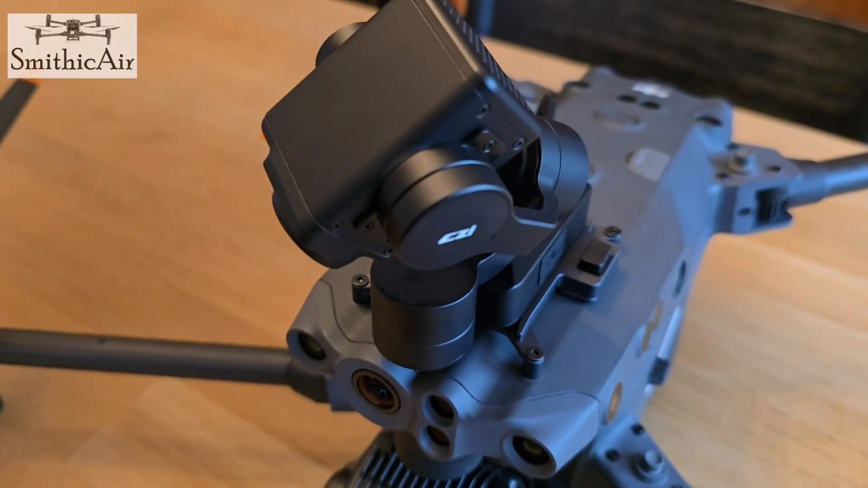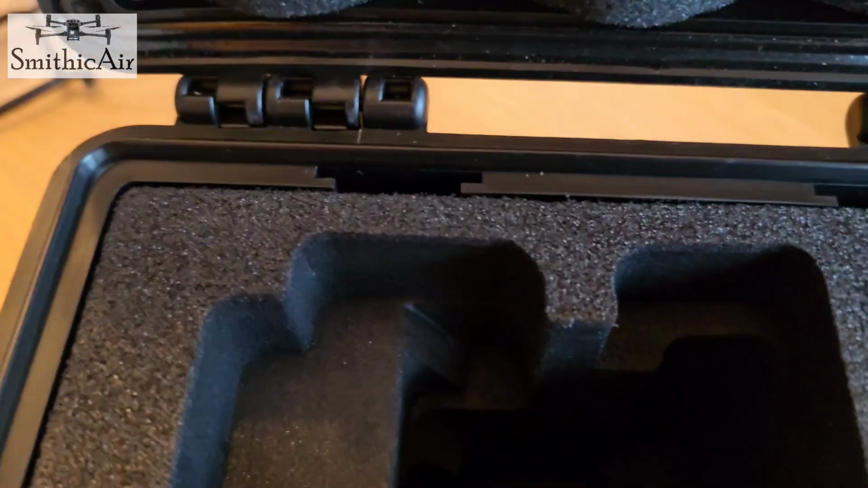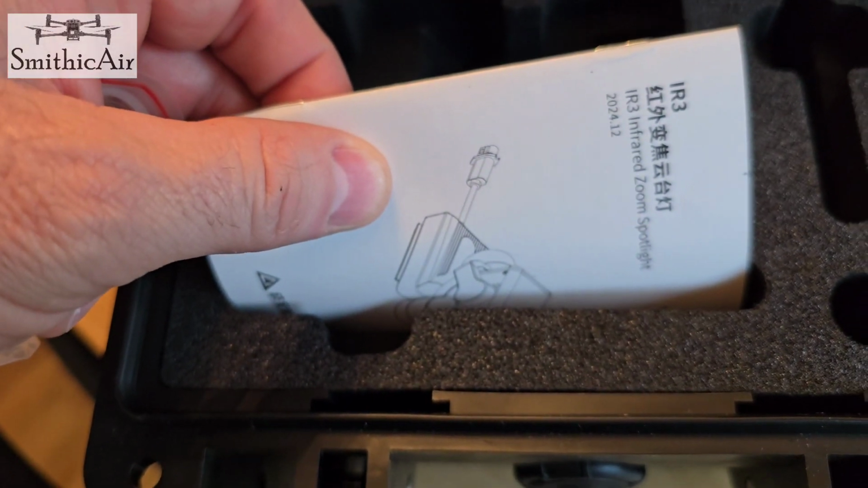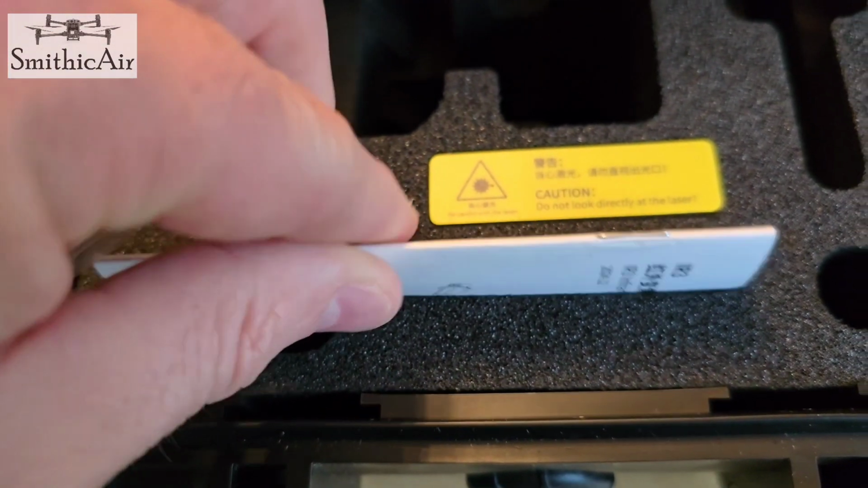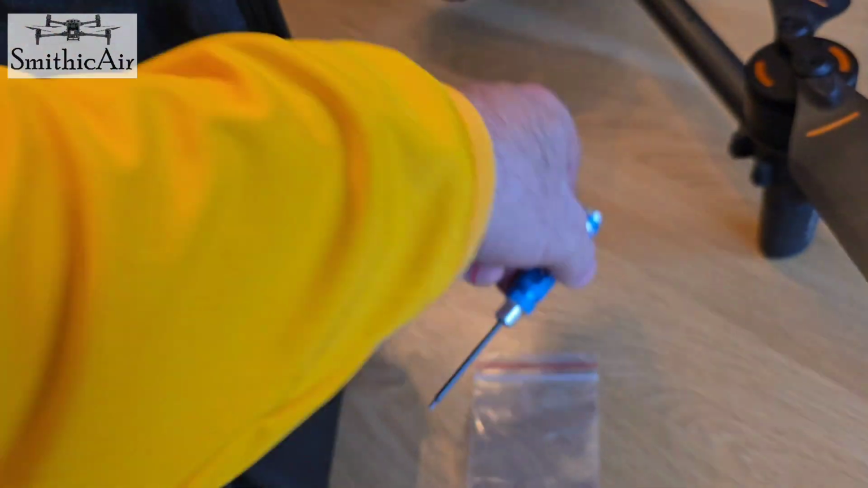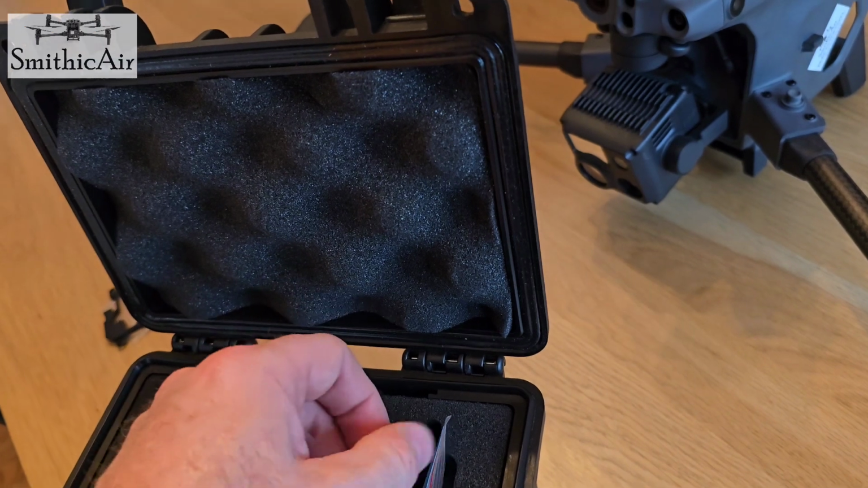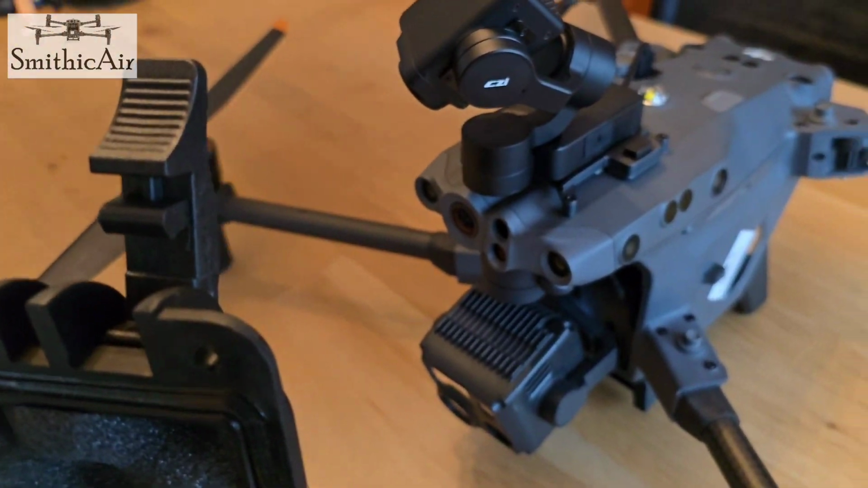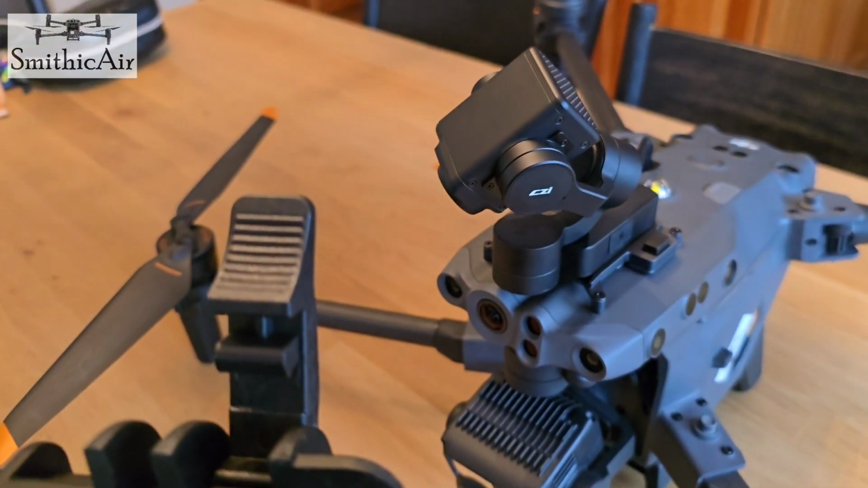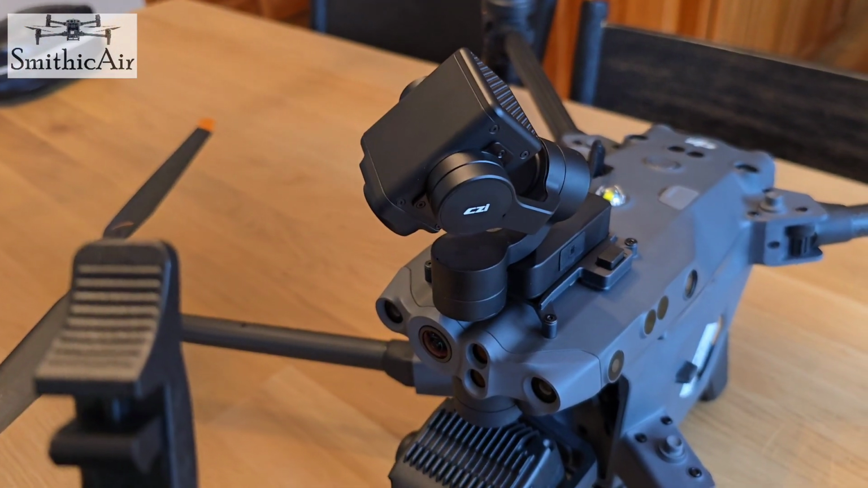And then the actual infrared spotlight sat in this part of the case. There's an owner's manual that came in this area. So, nice case, put together well. I'm going to wait for some darkness, and then we're going to go out and try to follow the directions and set this up.